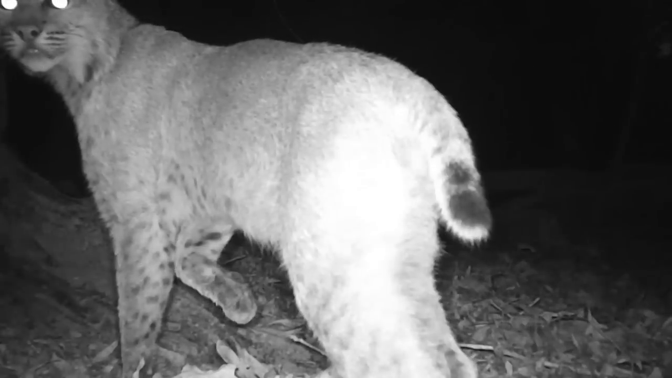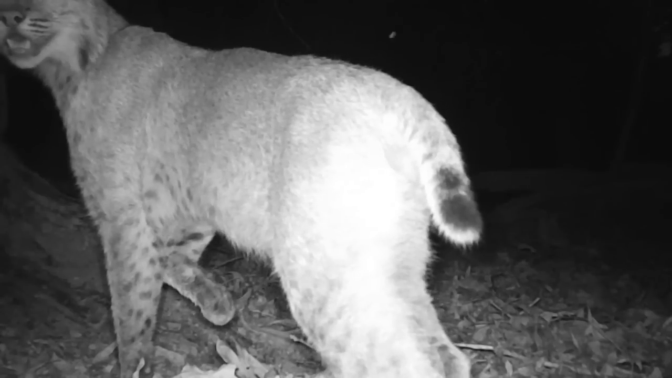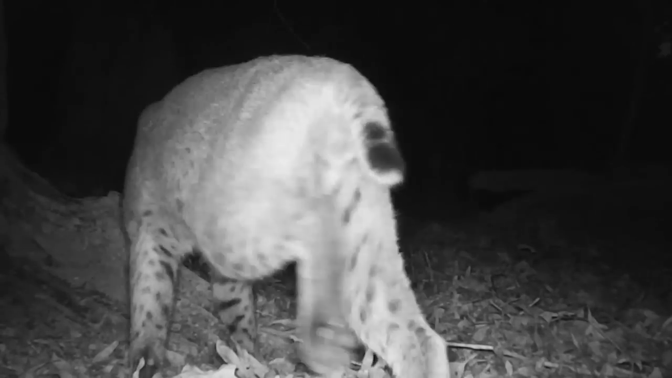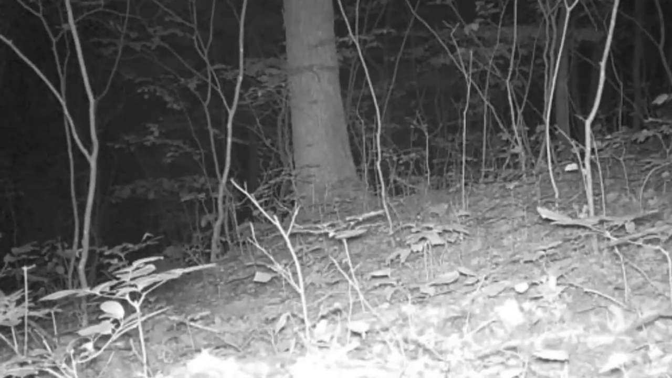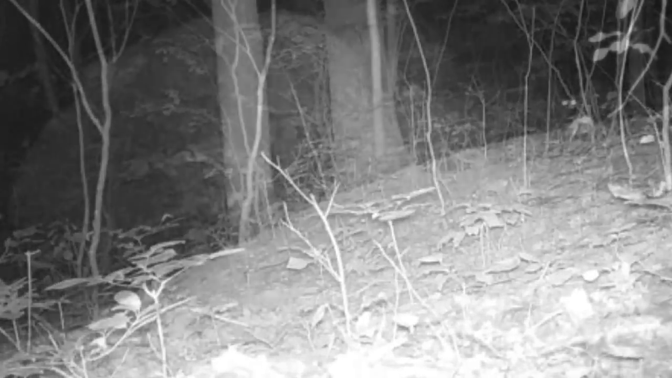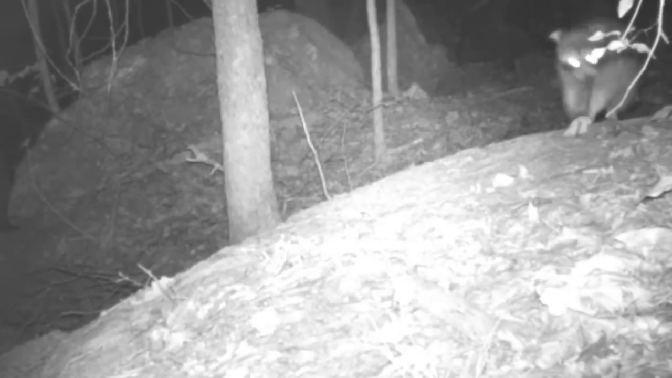And here's a good old picture of Billy Bob. He showed up this week. Ain't he a beautiful cat? And there's old Crooked Tail coon going through the woods. And they just come and go. Got things to be, places to be.